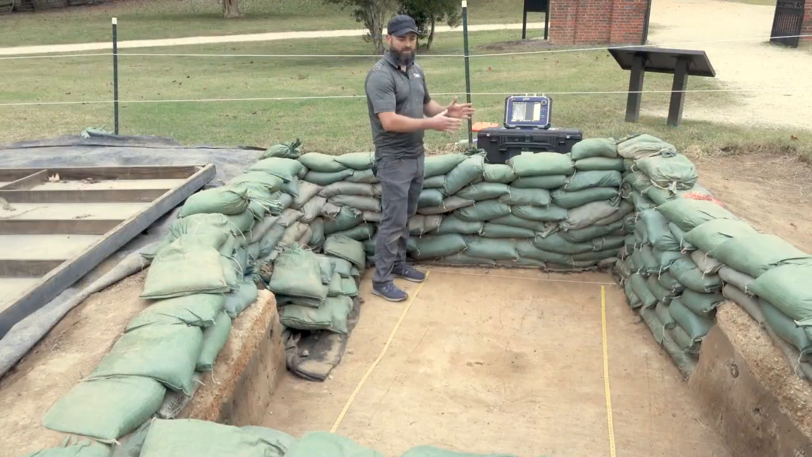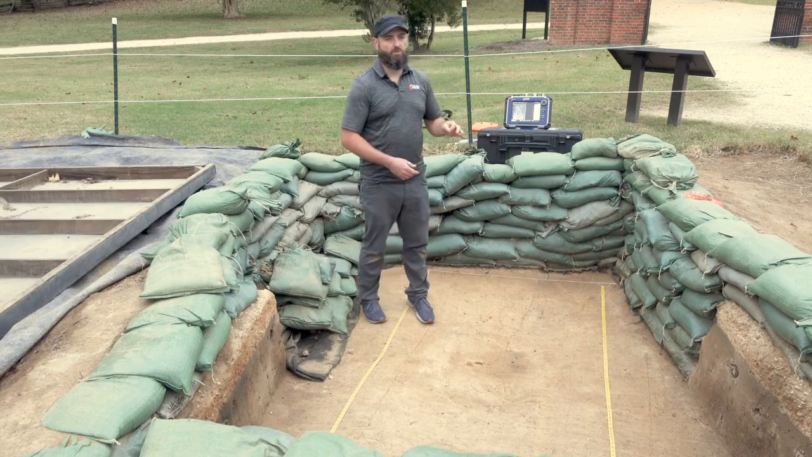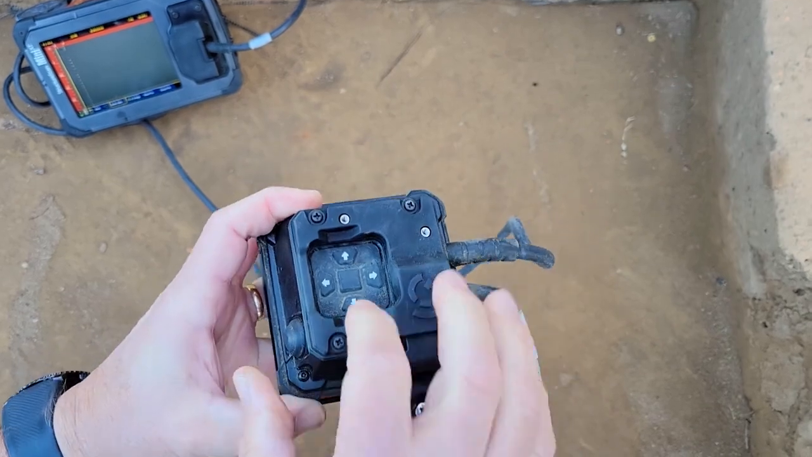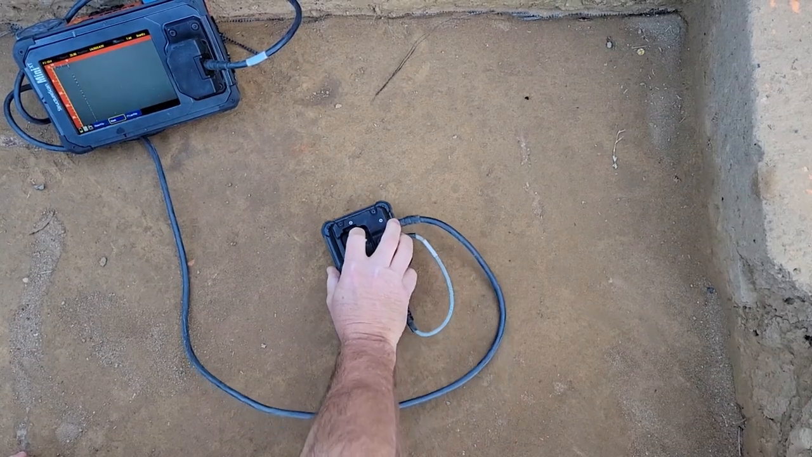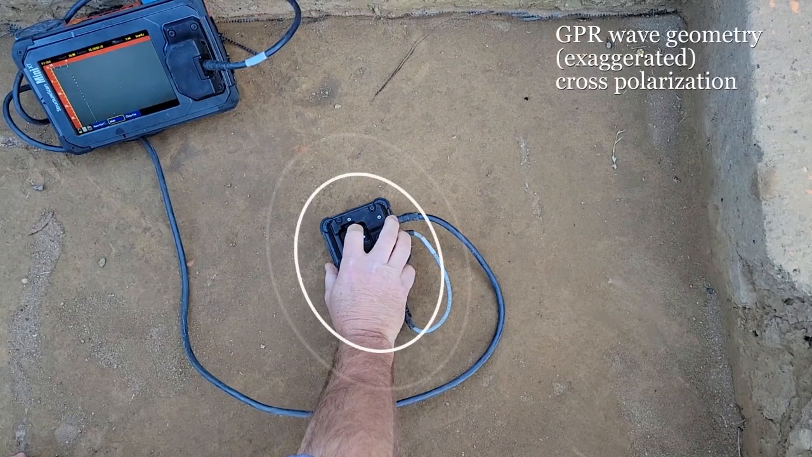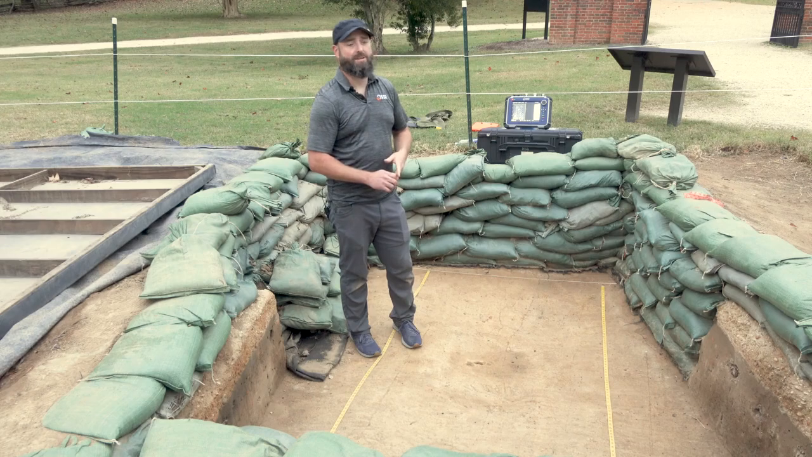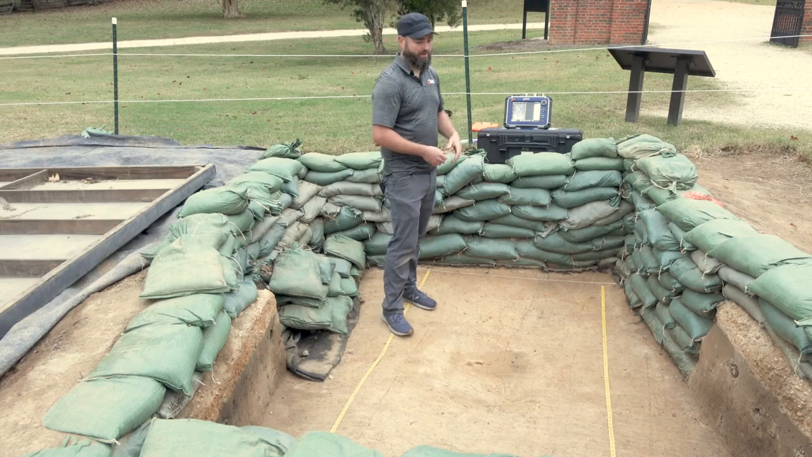can control the line spacing, we can collect straight lines, we can do this very scientifically. What we next did was we used a technique called cross polarization, where we turned the antenna 90 degrees to its normal path of travel and still collected lines in the same direction. And that's never been done for archaeological work, to my knowledge. Usually it's not done anywhere except, again, in concrete environments where you're trying to find rebar and conduit.